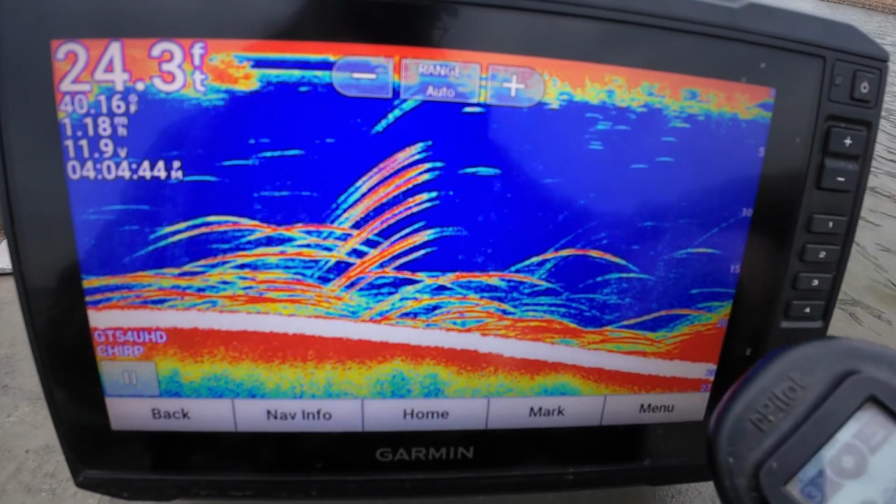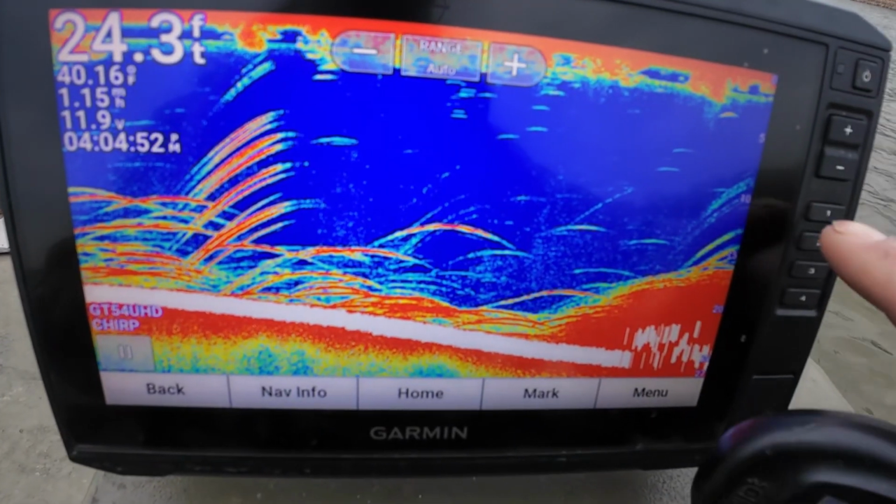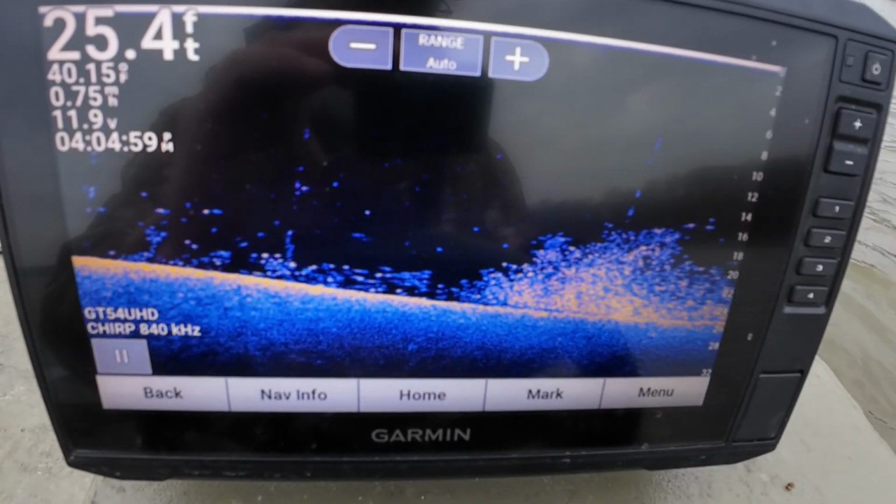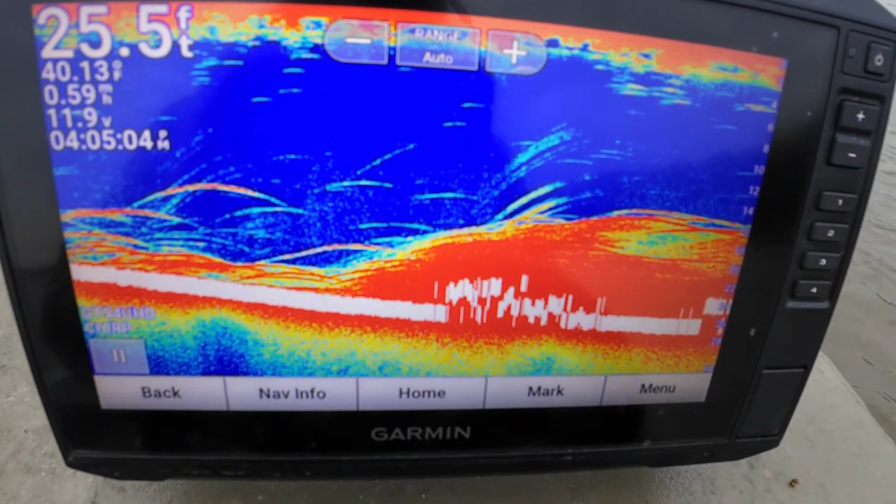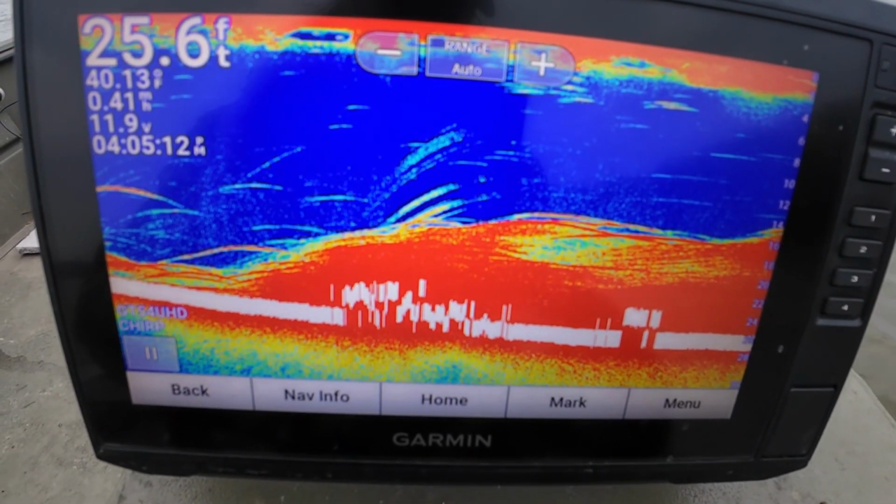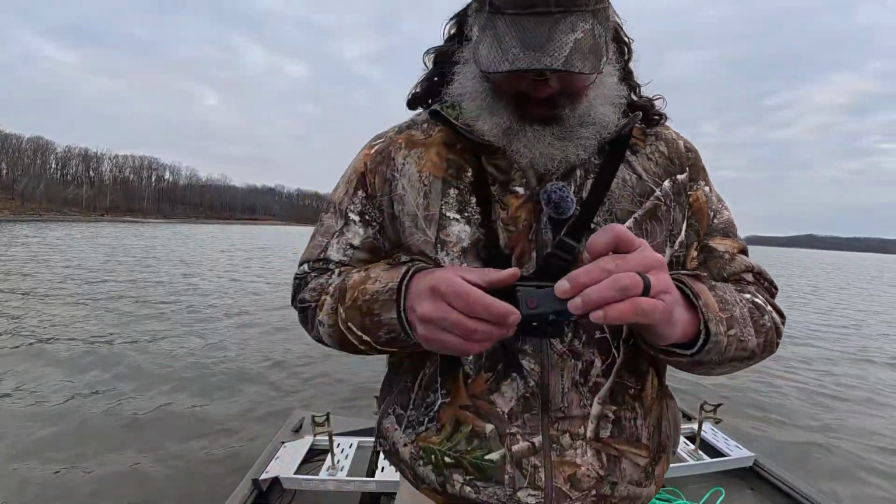All right, see how that's getting up right there? So I'm gonna go just a little bit farther, kill my trolling motor, and I'll show y'all. It's just a big old cloud right there. I'm gonna let the boat drift quit. Now then I'm gonna spot lock it. I'm gonna get all my stuff ready and throw down in there to that mess.